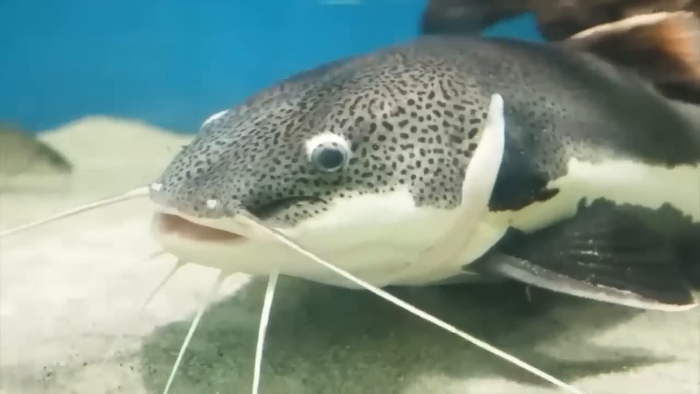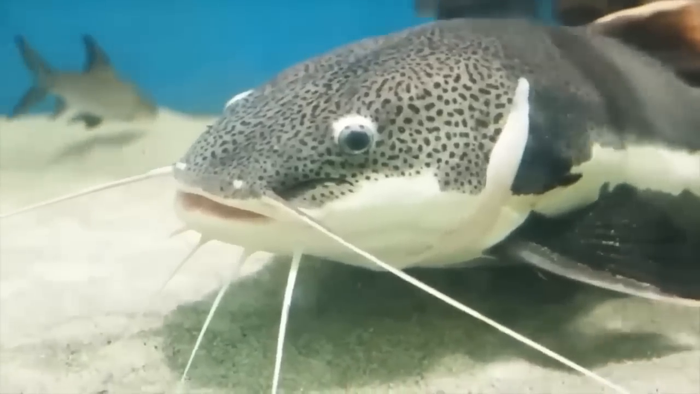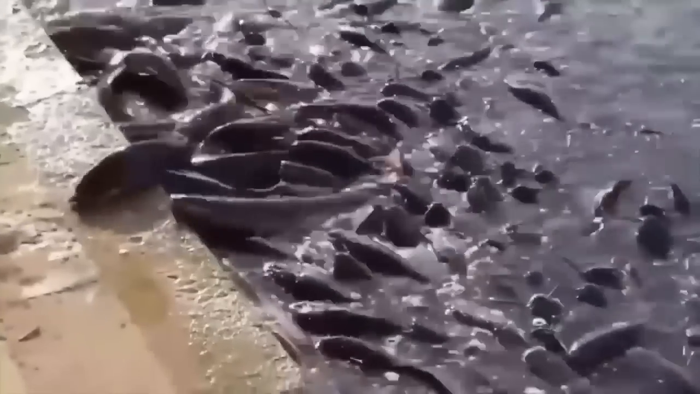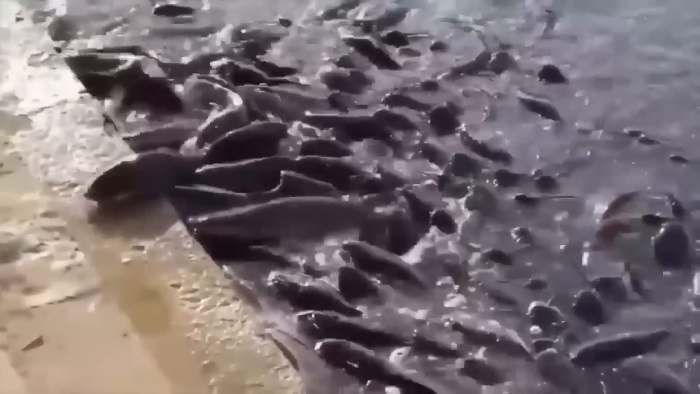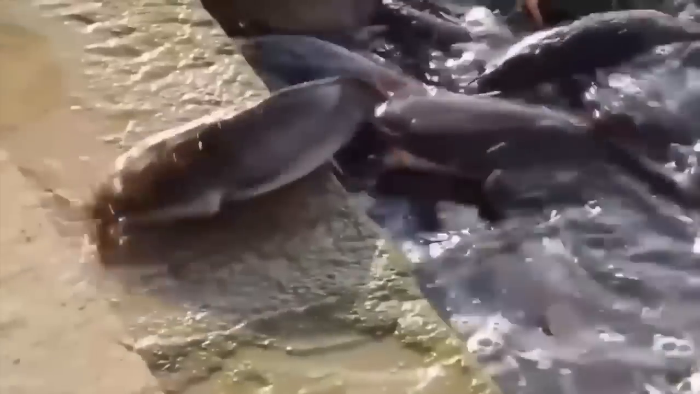Every time I hear about catfish, they're always doing something wild. Now in India, these slippery swimmers are taking to land and learning how to walk. Don't they have enough space in the vast ocean? Apparently not, as they venture onto land in search of grub. I don't know about you, but to me it's kind of freaky to see so many of them scurrying about. What a strange sight.